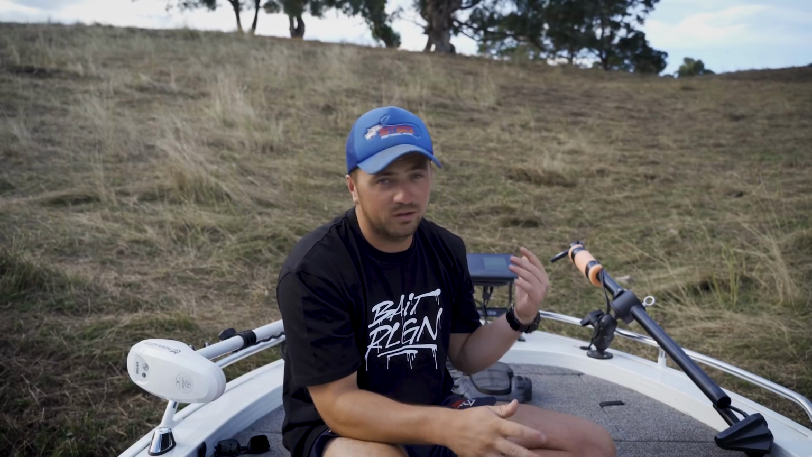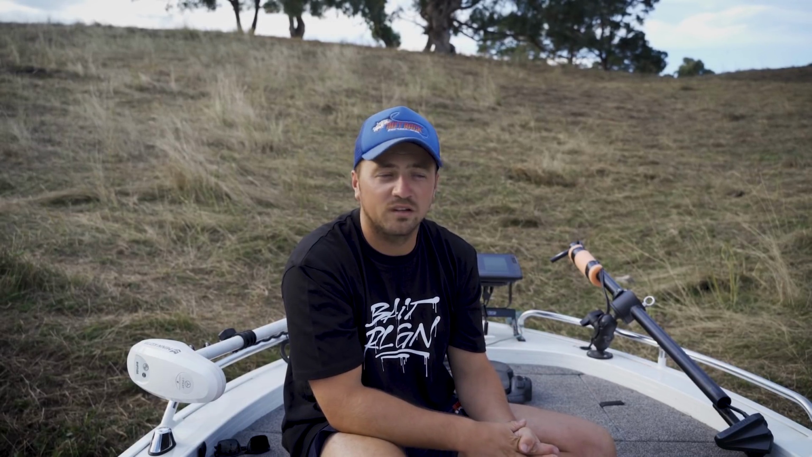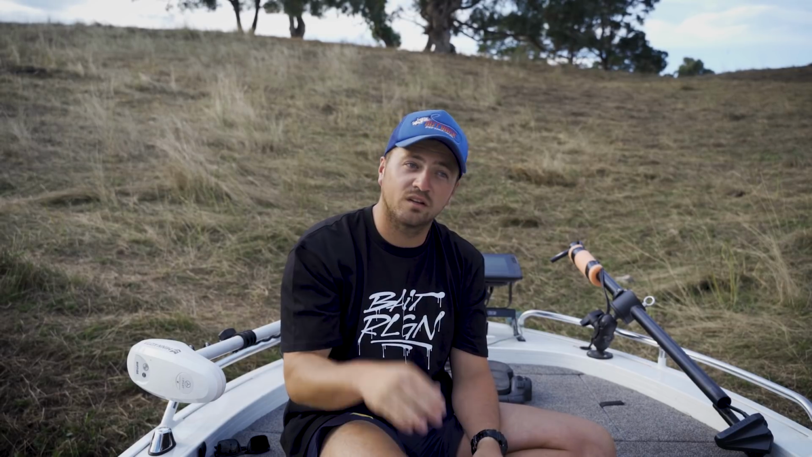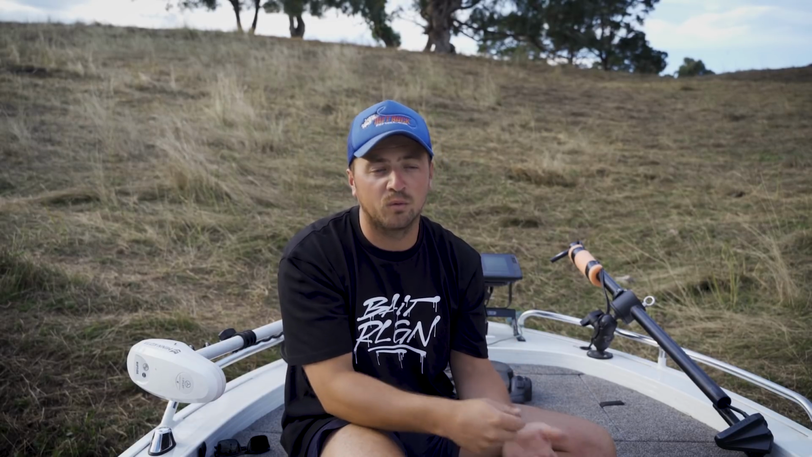Like before this type of stuff, side scan and that, you could pick up these submerged trees, but it's nothing like what it is with the Livescope. You can actually see where it is 20 metres away, bang a cast, watch that lure fall down the side of the tree and bring it back at whatever depth you want.